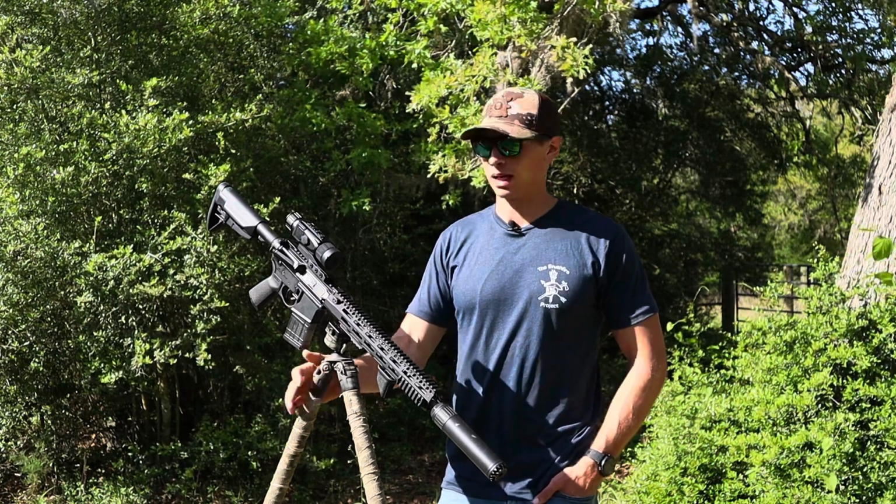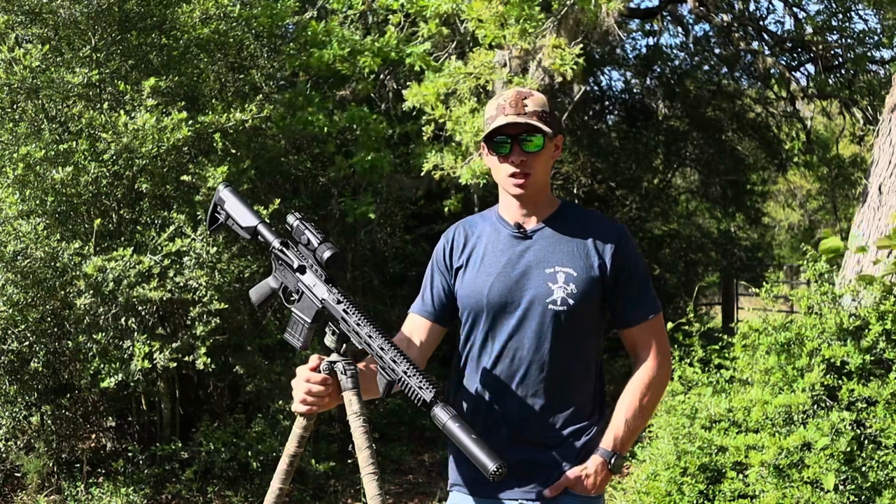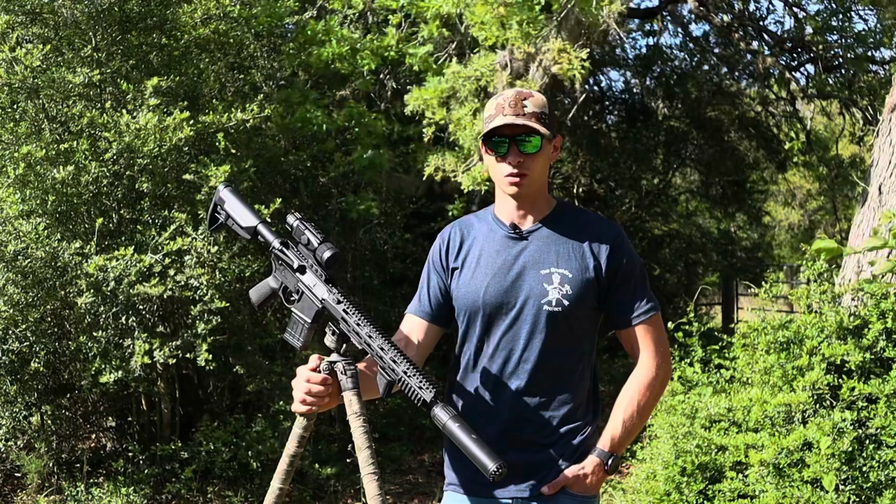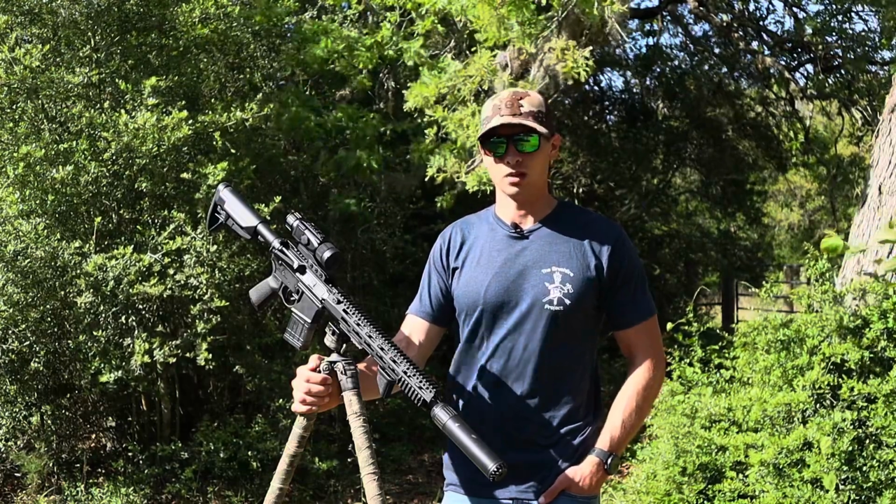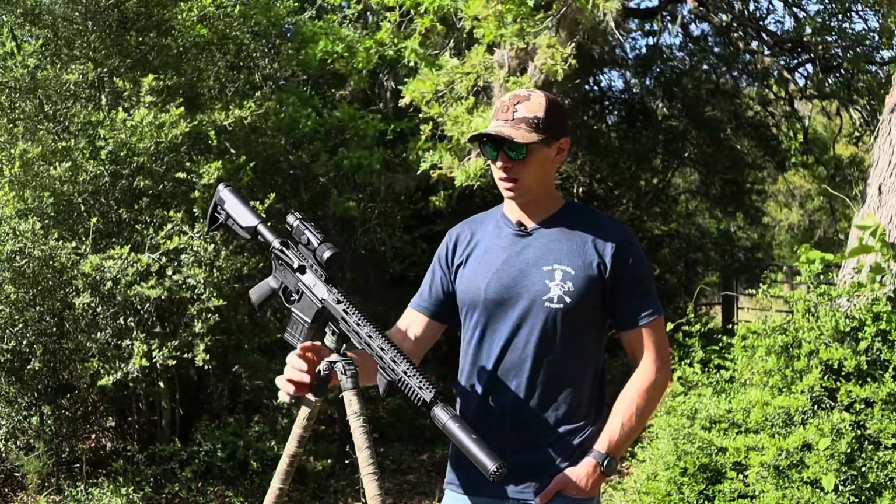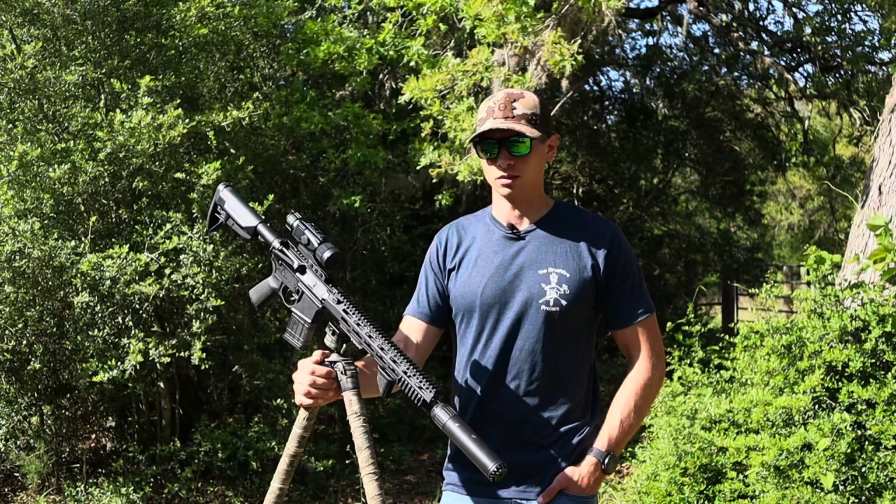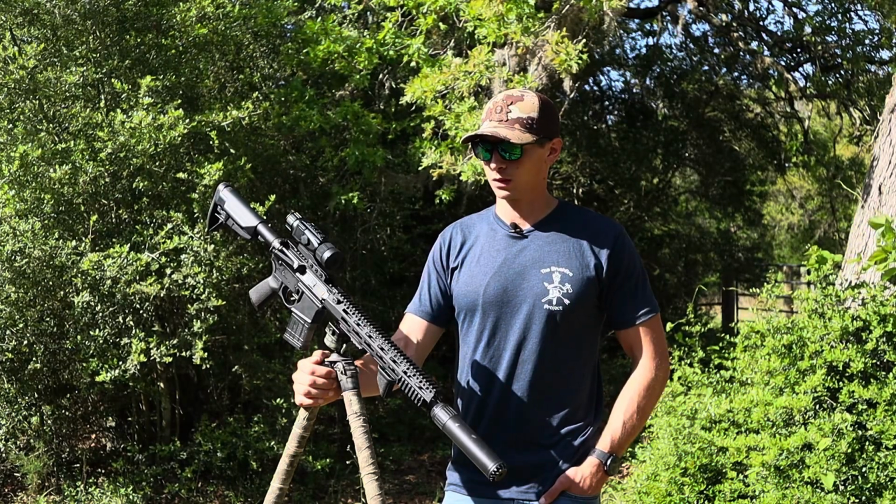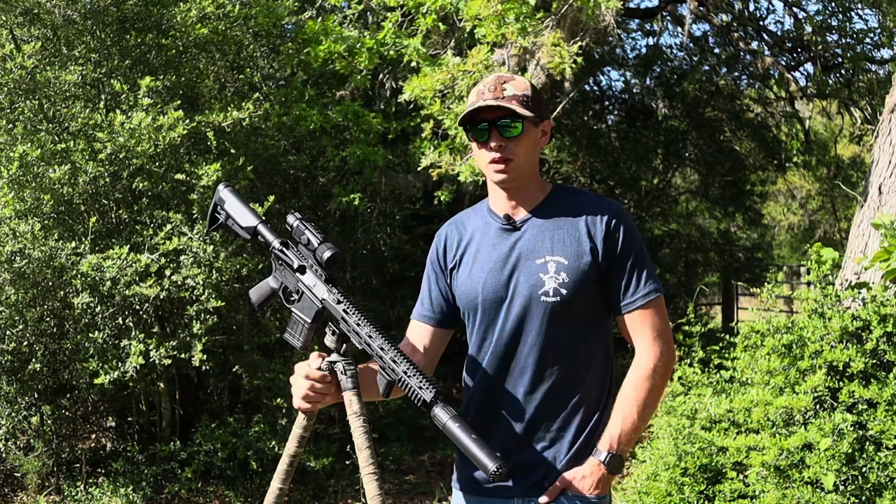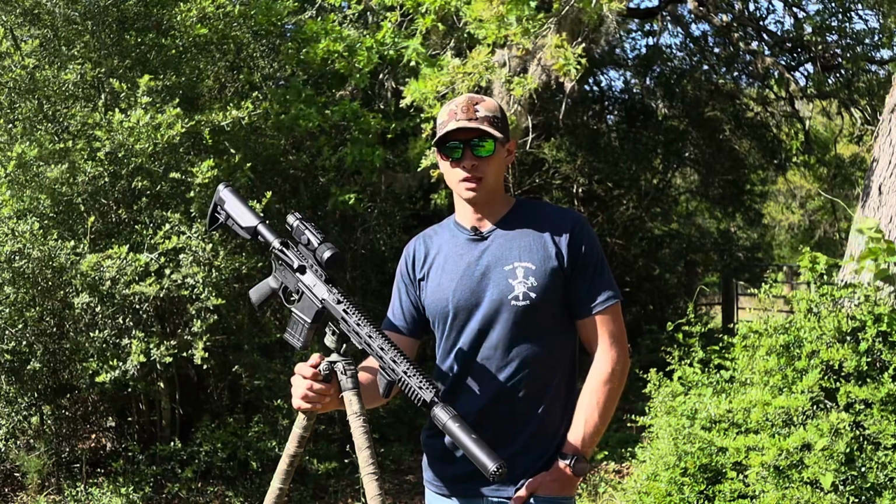but I ended up deciding it was better to just run it in standalone mode because it's a lot more crisp when you get up to 6x, and it just performs better all around. Not to mention, it's way, way, way lighter. This is a pretty lightweight unit, and this rifle, as you see it here, is super easy to handle and carry around in the field, especially if you're carrying a tripod around too. So yeah, that's kind of my take on the whole clip-on mode, but it is very cool that it has that feature at all for the price point that this unit comes in at.